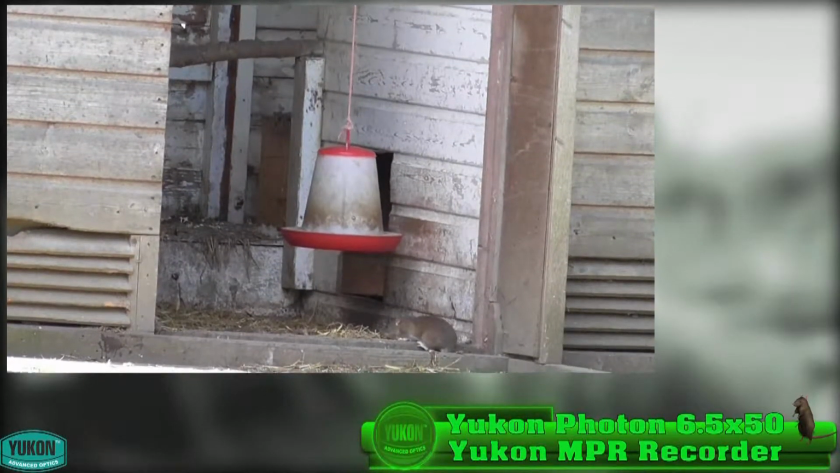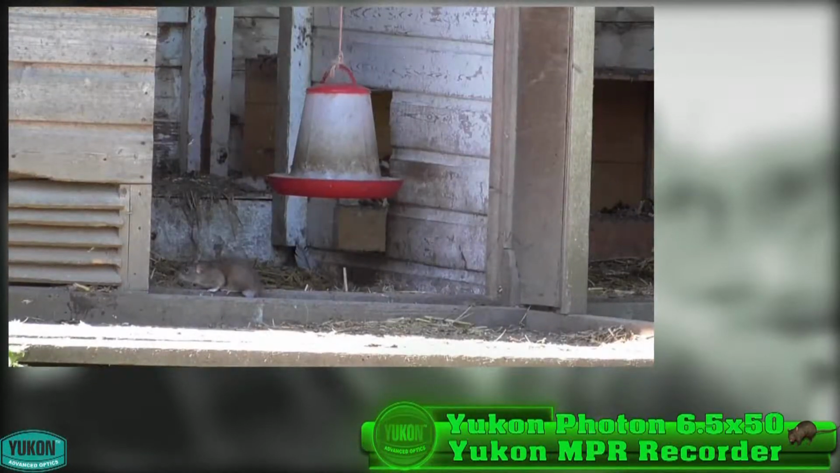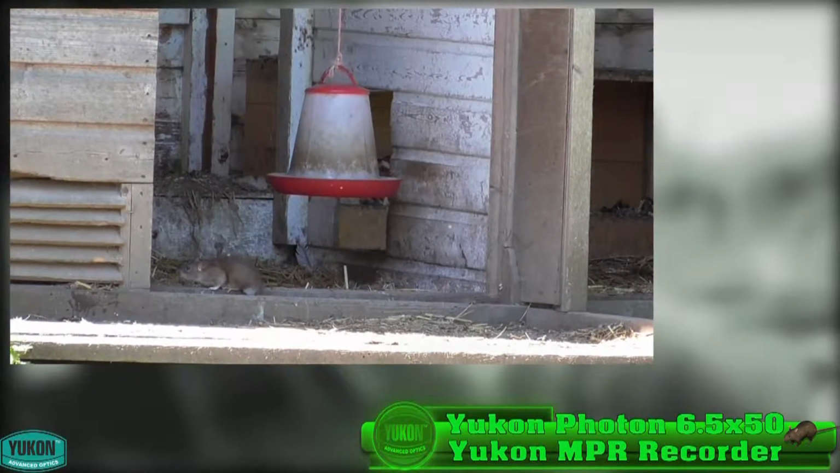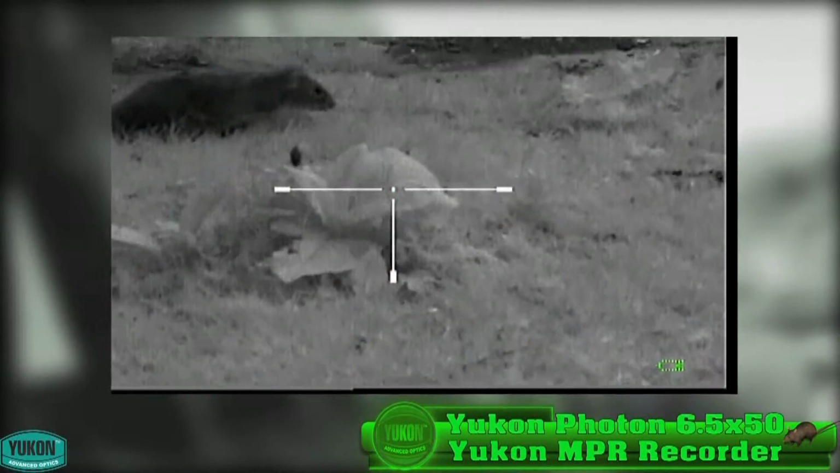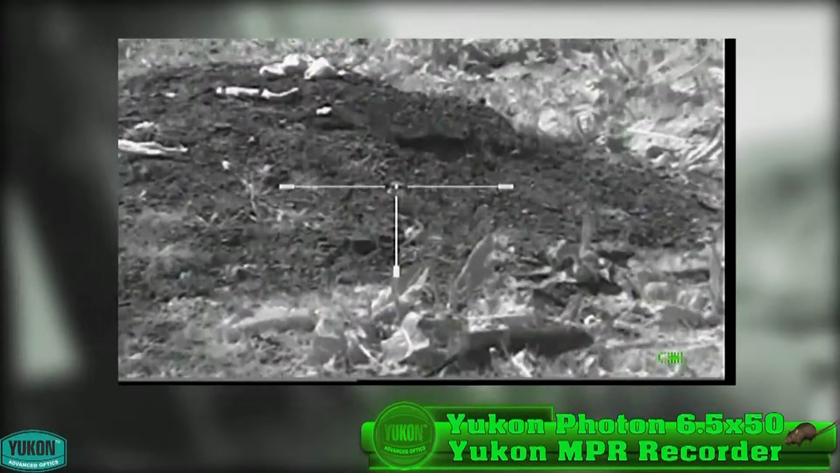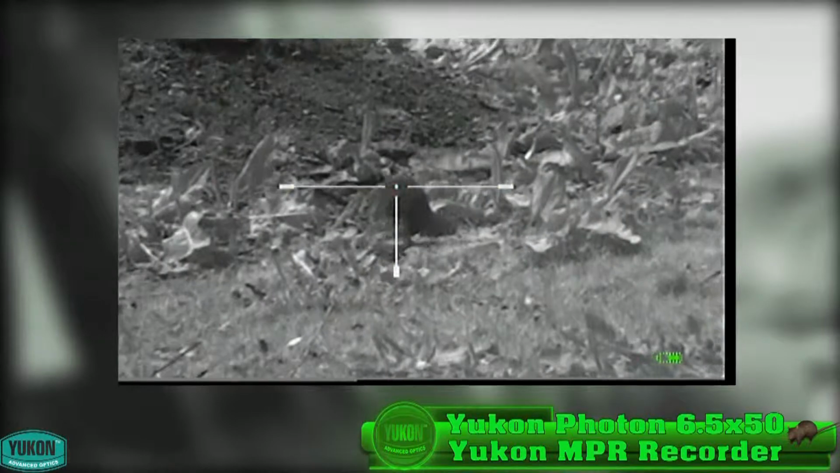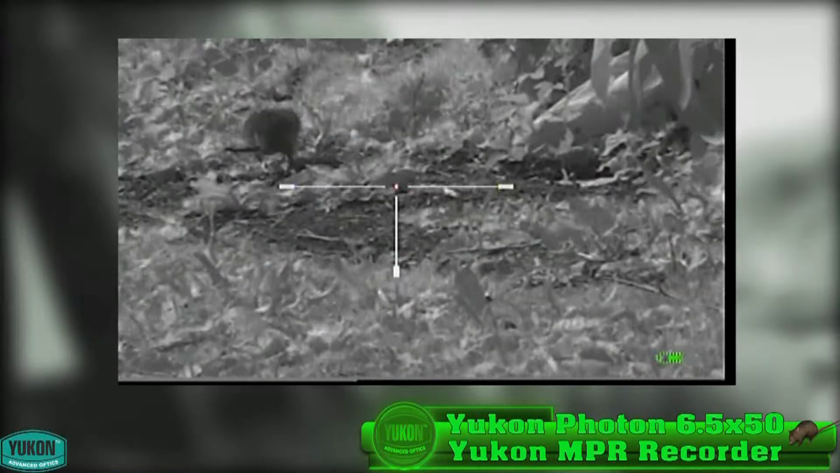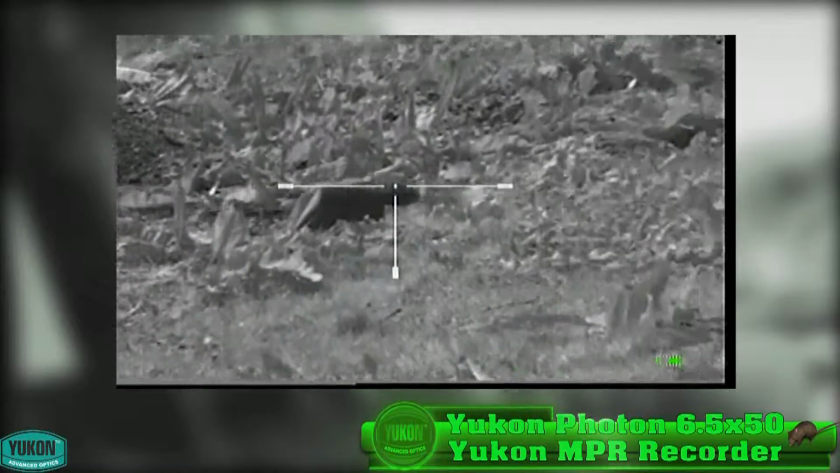Right, so after a while it did start to pick up. Our first rat, and it's a miss from me. I went too high, was going for the headshot. I could have taken the chest shot on this fella, but I find on here the rats eventually do settle down, following the bait trail I set out earlier and providing me with a clean headshot where possible.